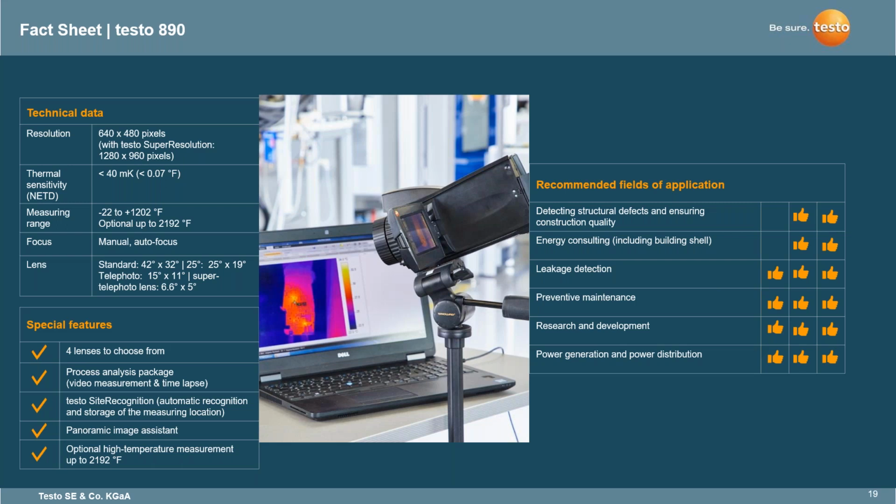This camera is very powerful. It also does have a panoramic image assist where you can take multiple pictures, piece it together for one big image. So you can break down smaller areas or have the whole image as a whole. The process and analysis package is the video measurement and time lapse. So we do have a data logging feature with the 890.